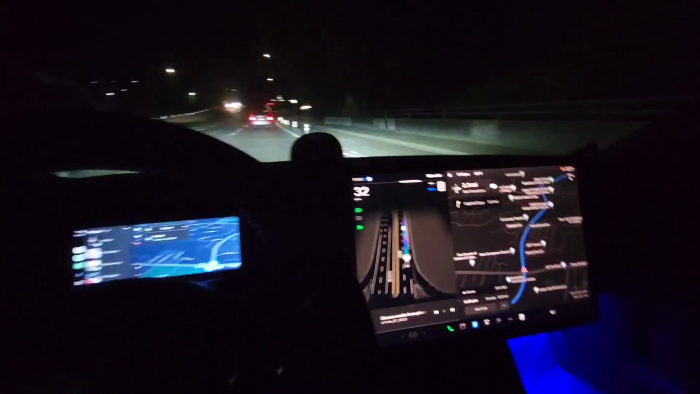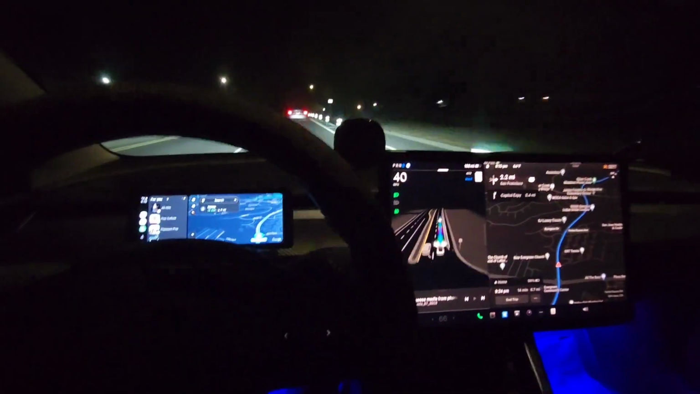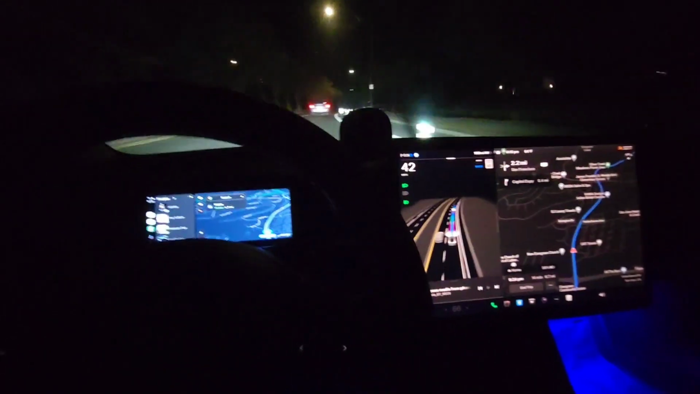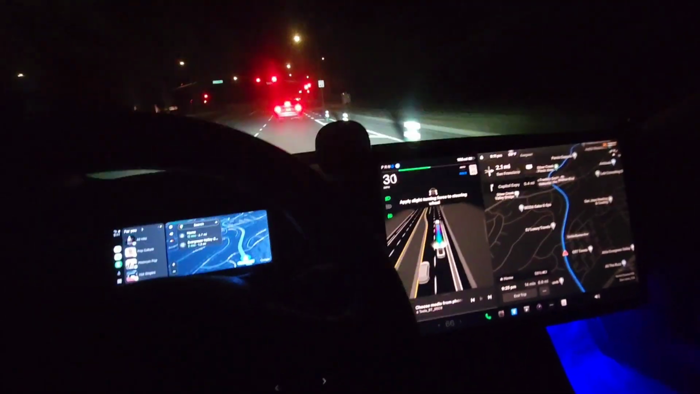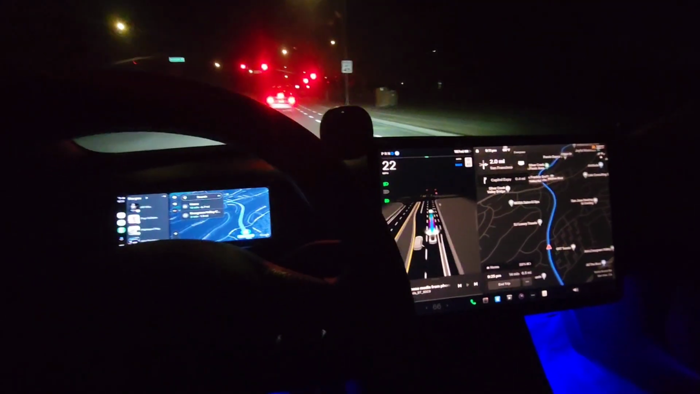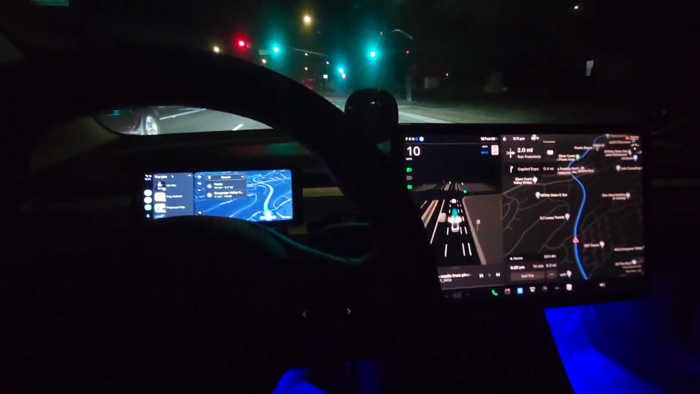Okay, and we're rolling again. So FSD is still doing the driving. I haven't needed to steer it, not once yet. And the braking is also quite smooth.